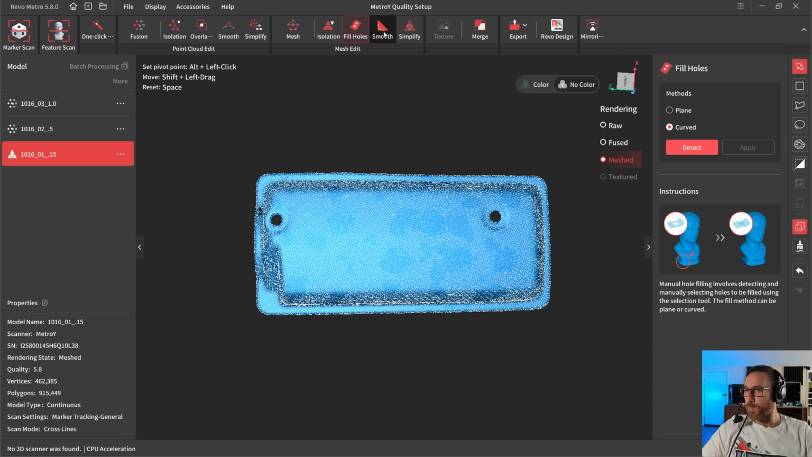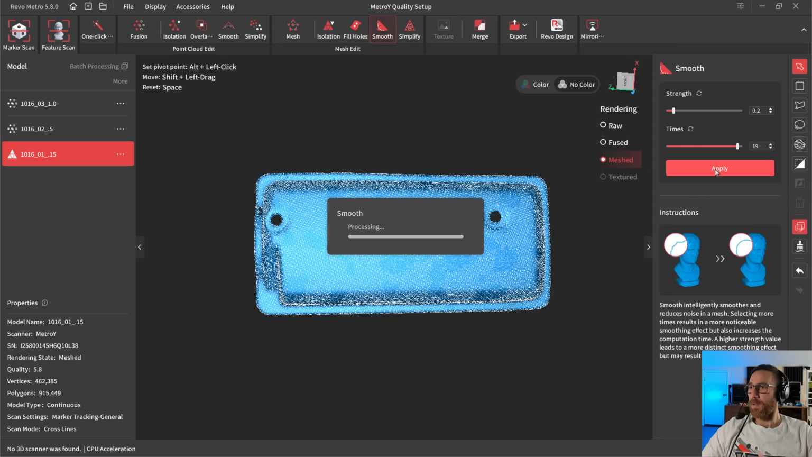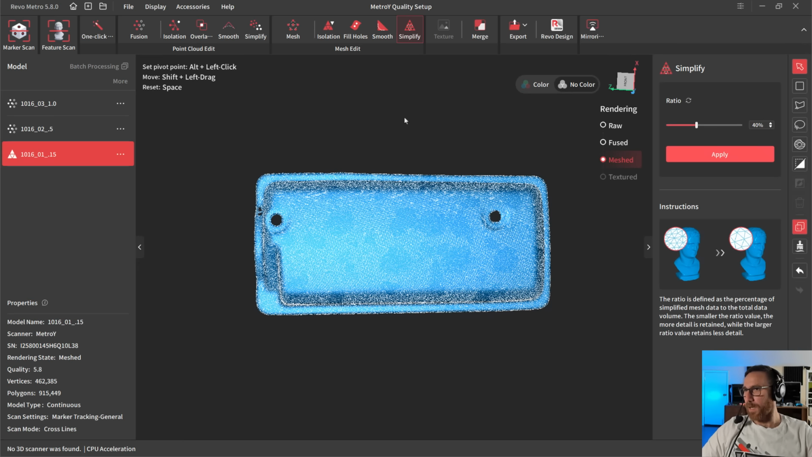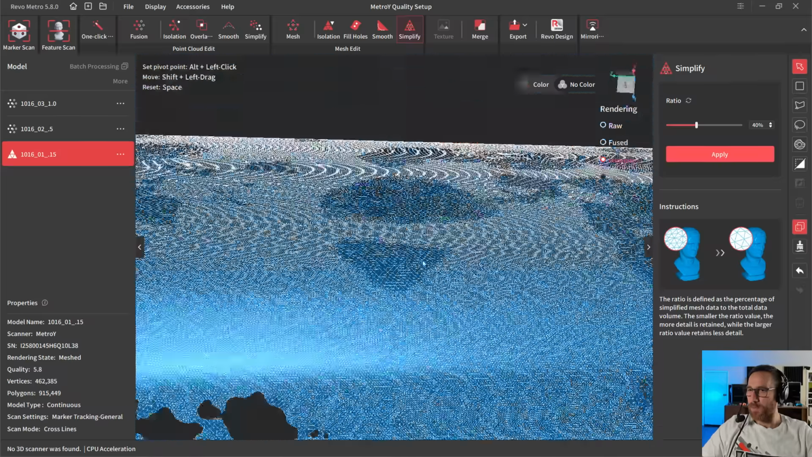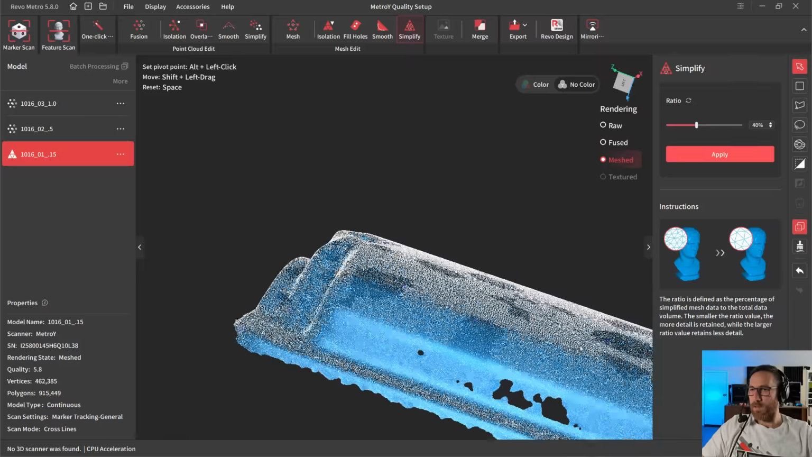We can run through smoothing if you want to. You're going to have the same settings, again, the strength and the times. I would still here say to lower the strength value and increase the number of times that it goes through. And then simplification is kind of this last step before we export. Now, what simplification is going to do is take a look at the mesh density. So let me rotate this around so we can see an area like, actually, let's go over here.